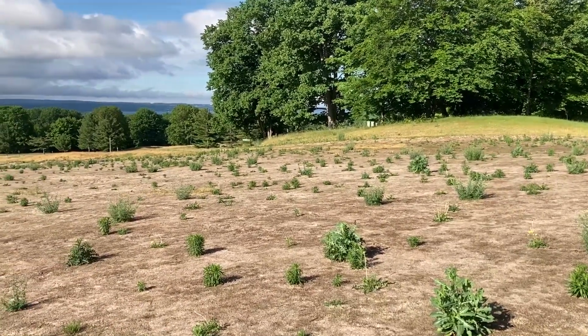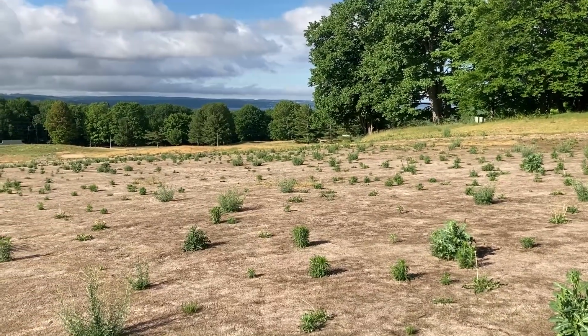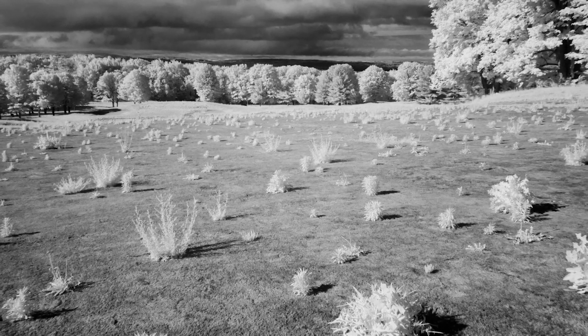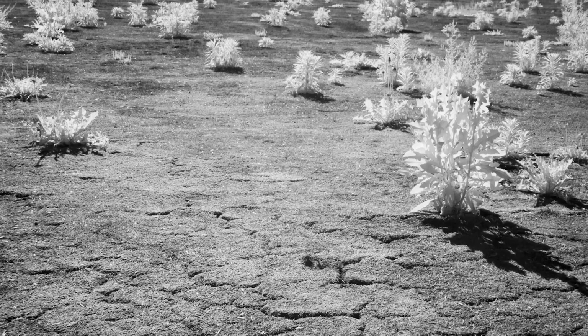So over time, even in a matter of months, this area may look completely different. Right now, however, it looks like an alien landscape, which is kind of cool, I think. And with the clouds behind it and the sun, there's all sorts of different shots I can get here.